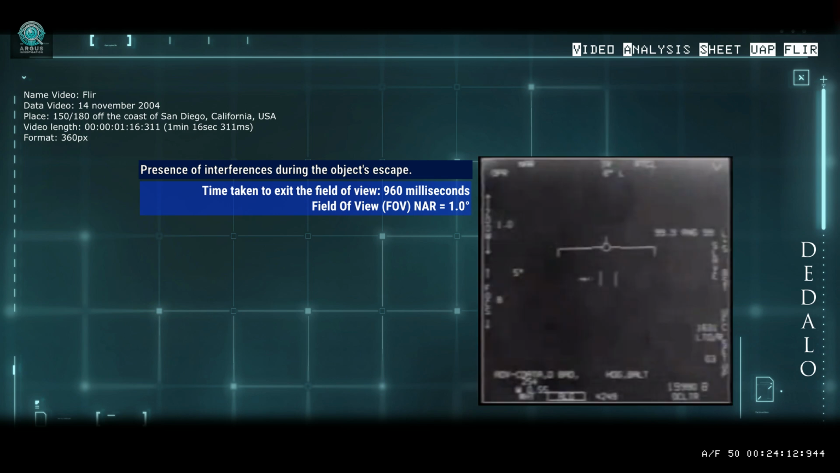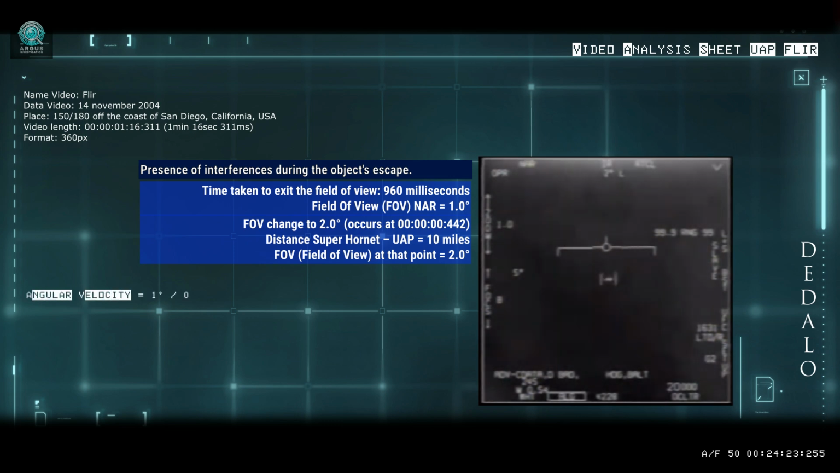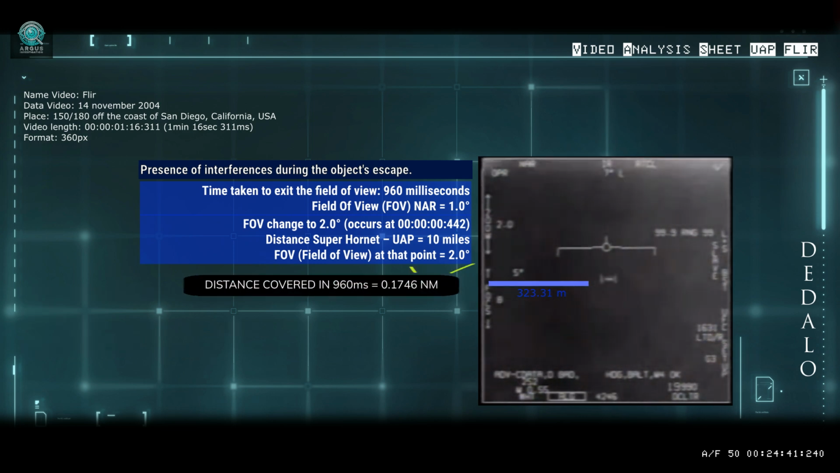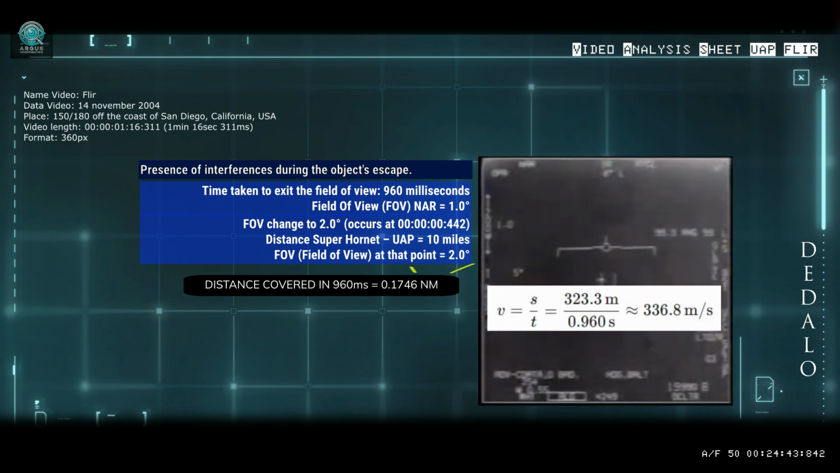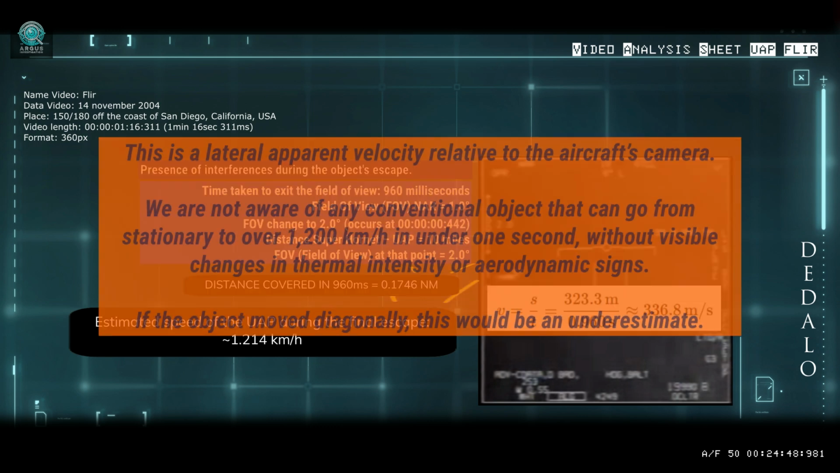Since the UAP crosses from the center to the edge of the screen, it covers 1 degree in terms of visual angle, moving approximately 1 degree in just under 1 second. To convert this angular displacement into linear displacement, we use the arc length formula. The object covered 323.5 meters in 0.96 seconds, from stationary to 1,213 km/h in less than a second. This corresponds to a gravitational acceleration of 35 G.